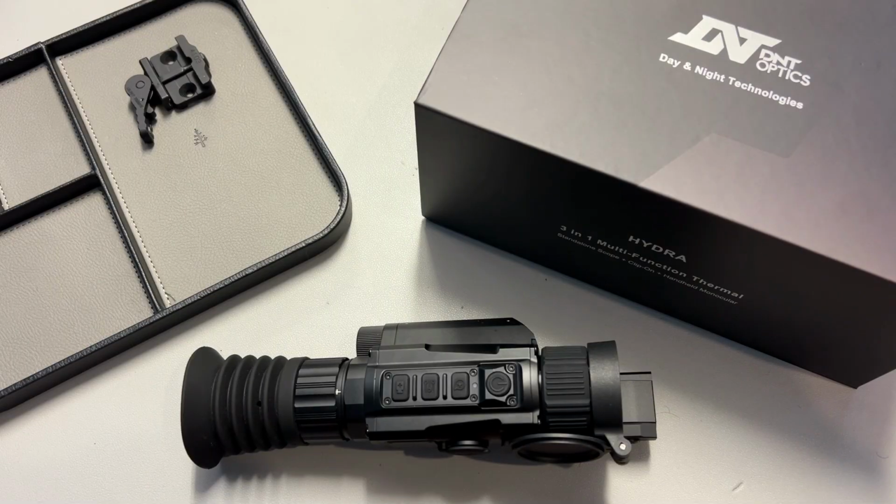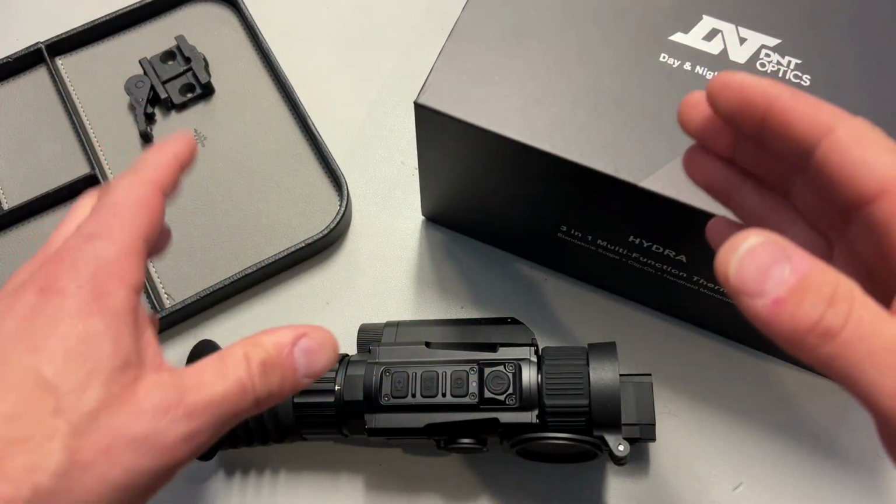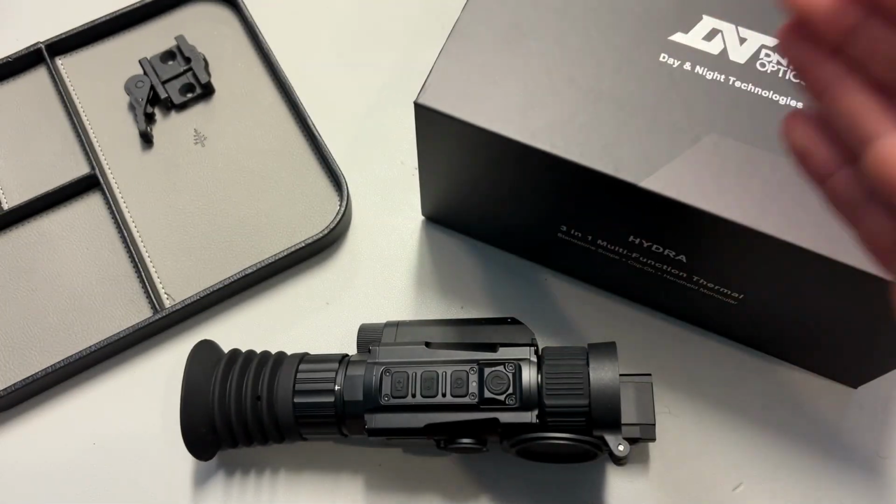You've got three versions of this optic, the 225, 325, and 635. 256 by 192 pixels, 384 by 288 pixels, and 640 by 512 pixels, all respectively. This also displays at 50 frames per second, so you get a really clear image, especially when you're transitioning from target to target and looking at the next target. It's really nice when you're kind of sweeping through the field.